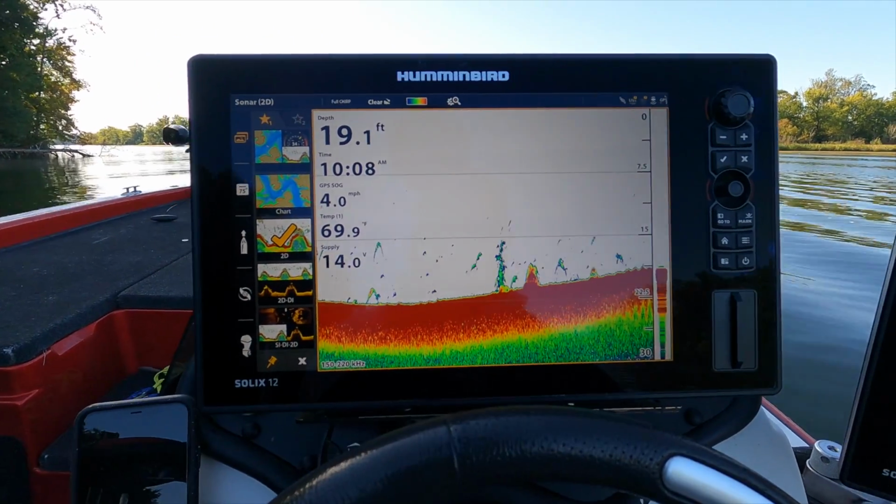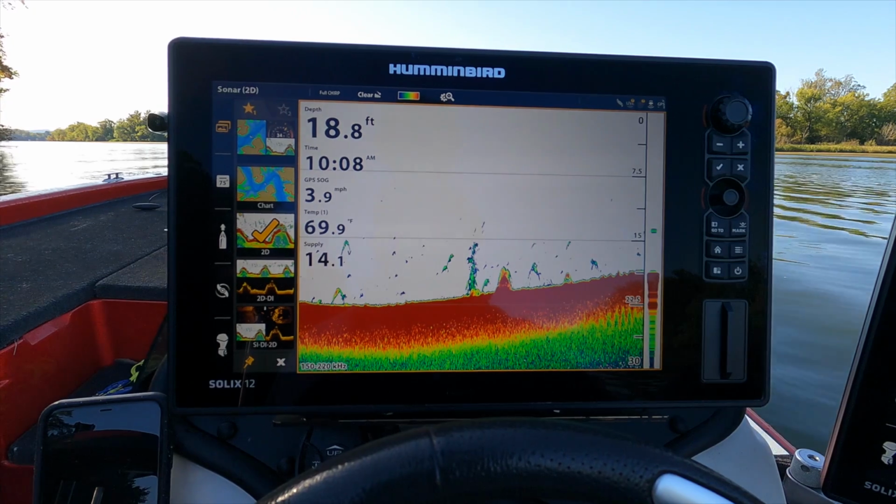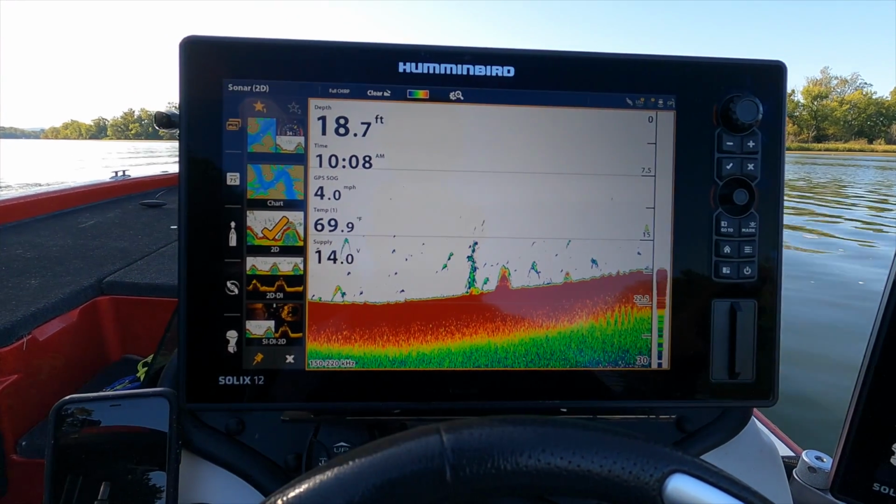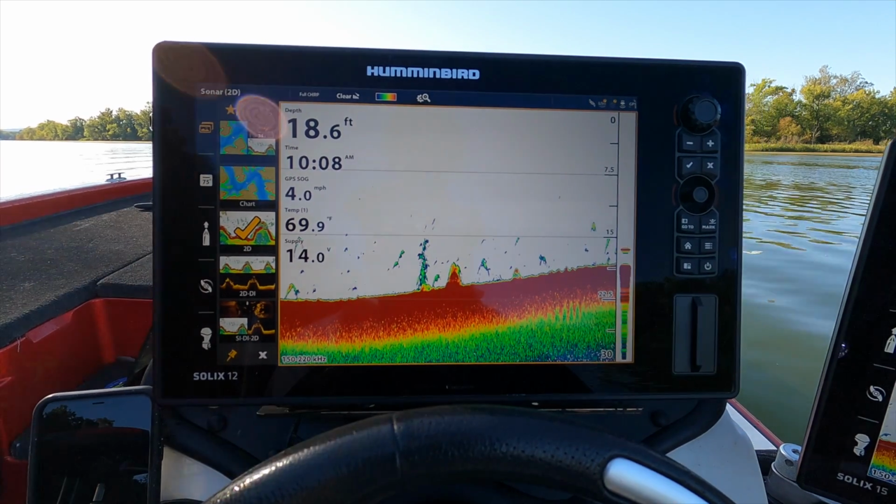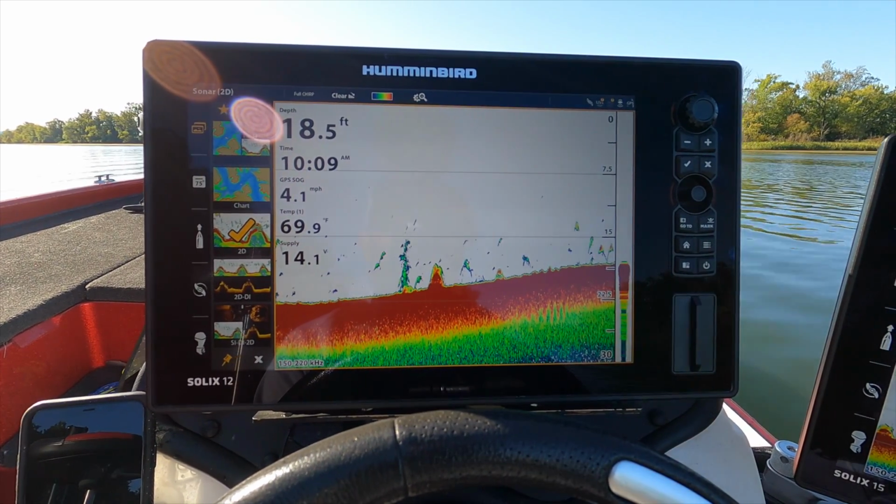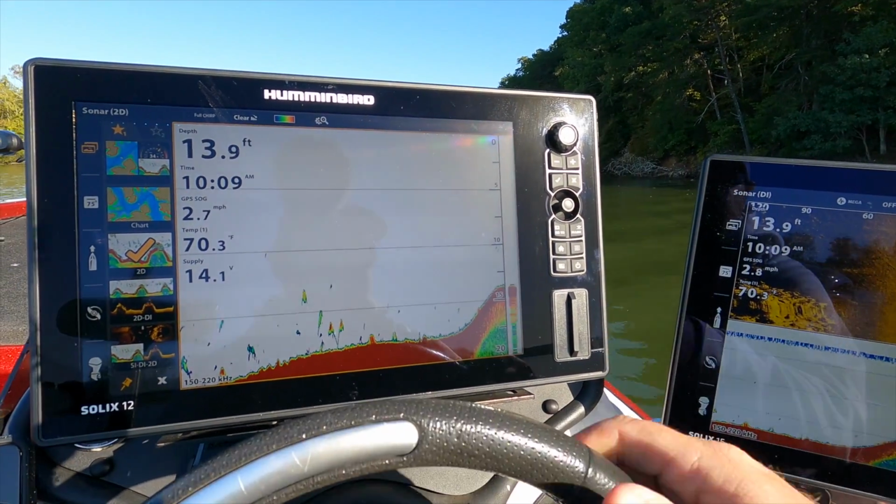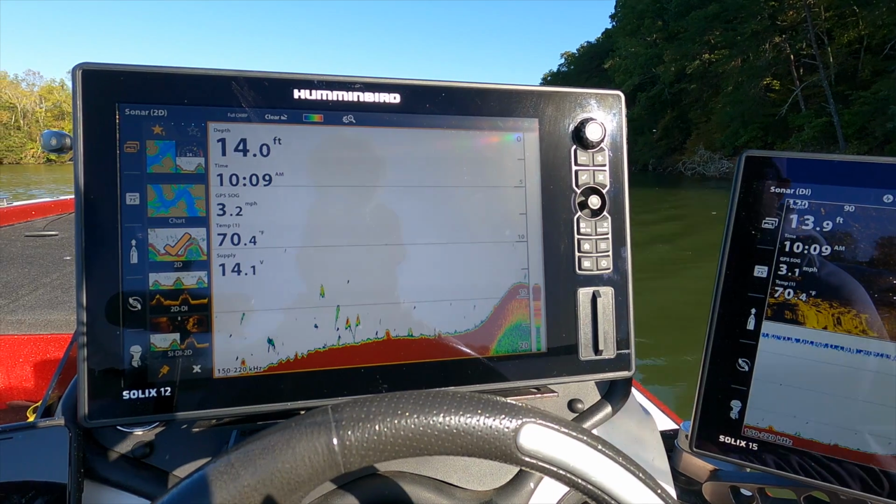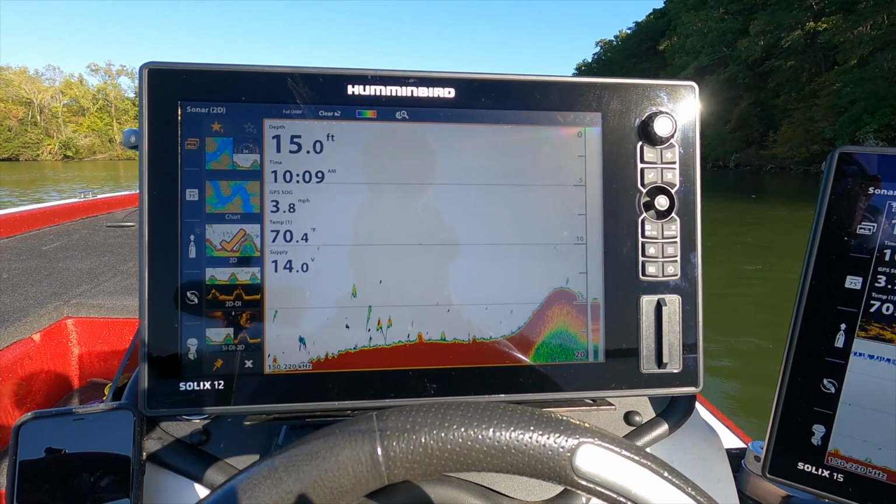So I'm gonna flip around to stay in the shade over here, give you guys some shots of the 2D and the down imaging, and hopefully give you guys a better understanding of what fish look like on all 3 different types of sonar. All right, I got some boats that came in behind me as I looped around, but we'll try and weave our way through and show you guys what these fish look like.